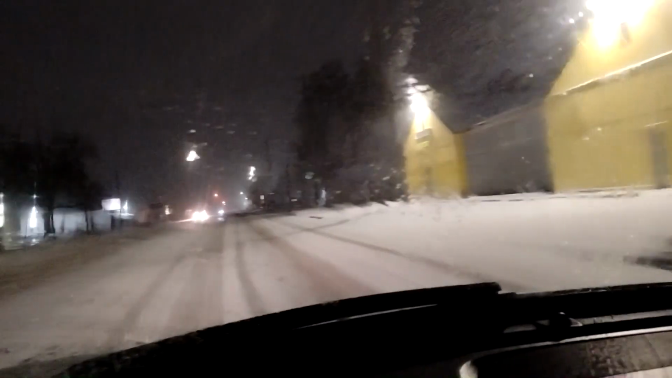I gotta get off these roads. Usually I would go all the way to about 10 o'clock, but I had to get off these roads pretty early. I didn't even know it was gonna get this bad.